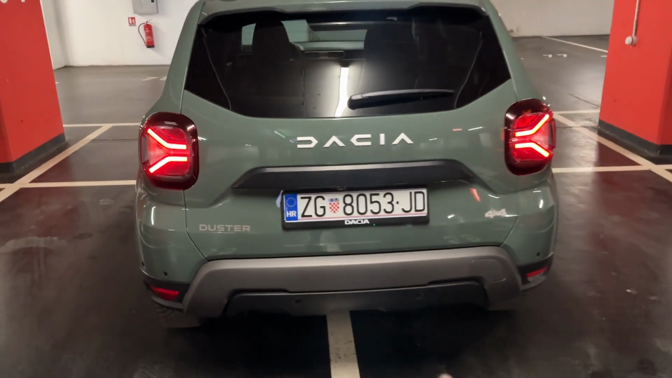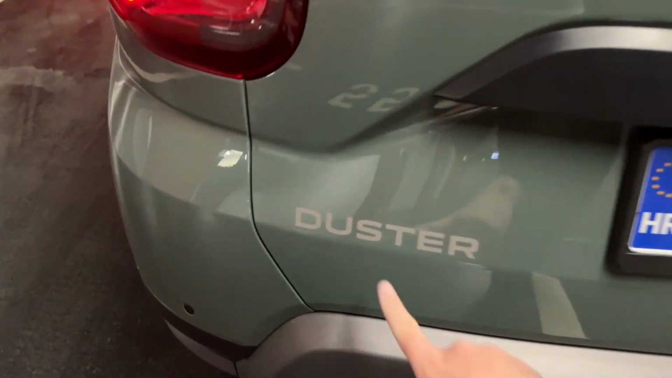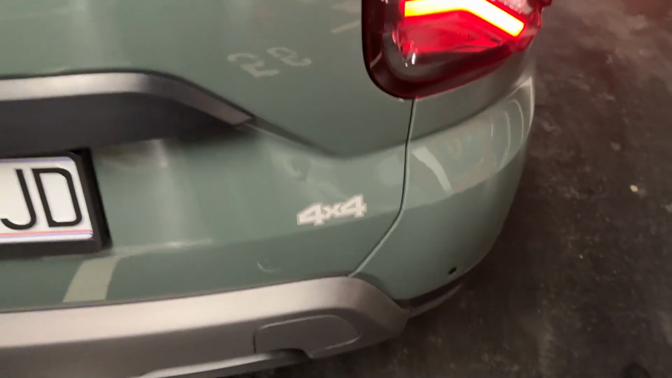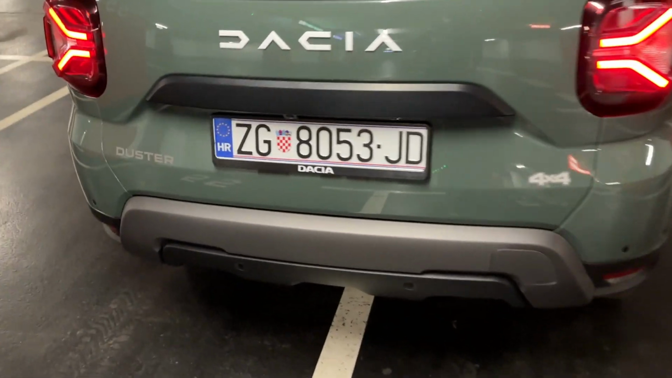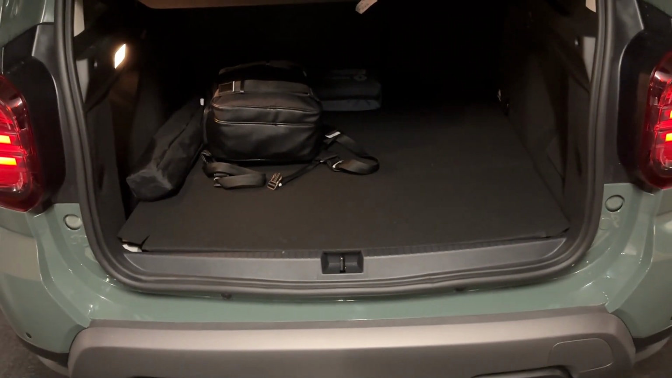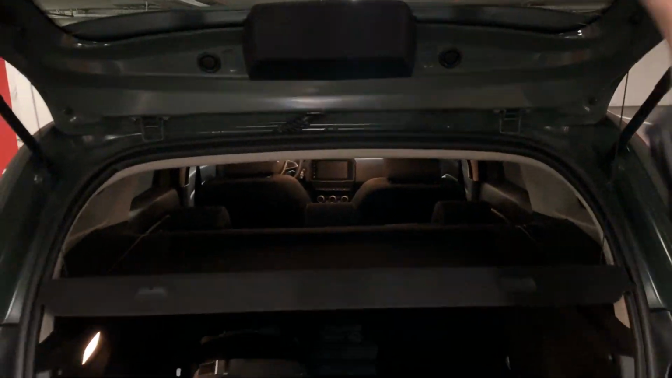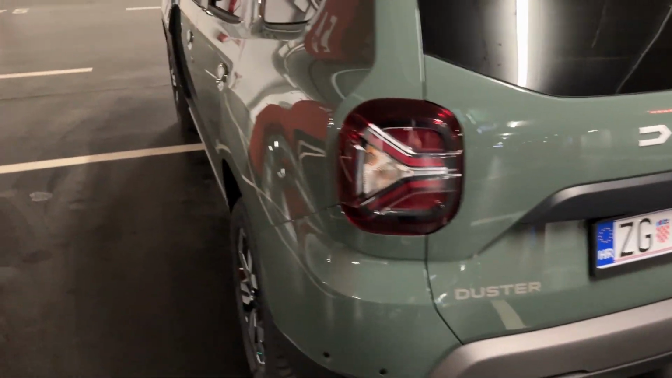And yeah, of course, Dacia lettering at the back. And this is now the sticker, so the Duster lettering and 4x4 since we have the model with all-wheel drive. Let me also show you the trunk space. This car has 411 liters. You also notice the spare tire here. And yeah, well, I think we are now ready to go on a night point of view test drive.